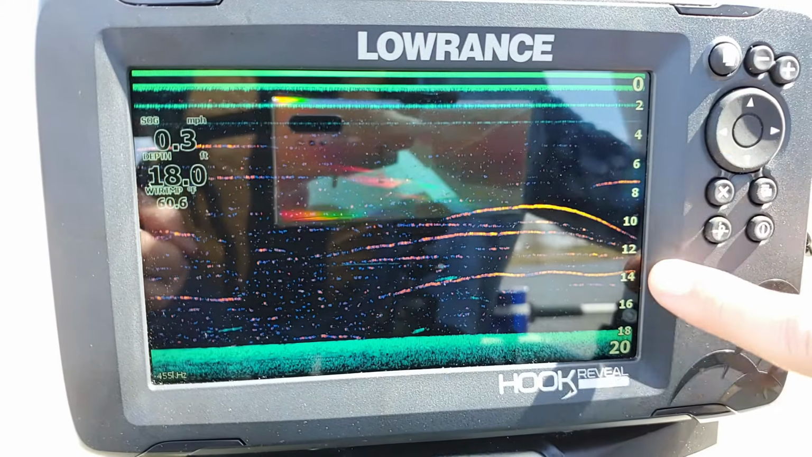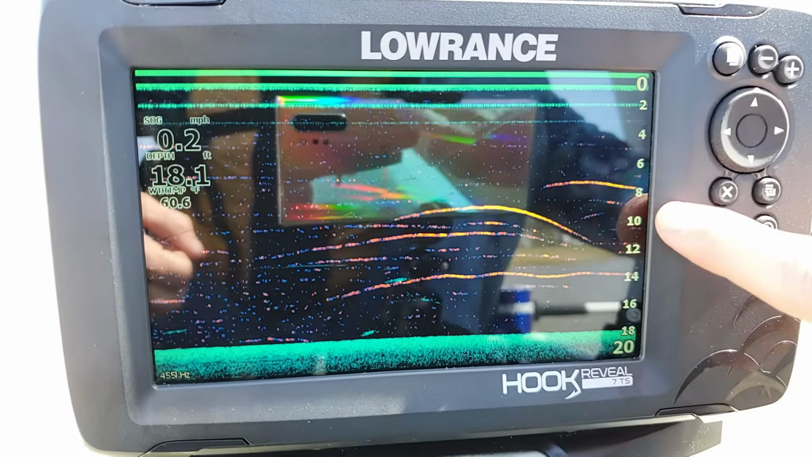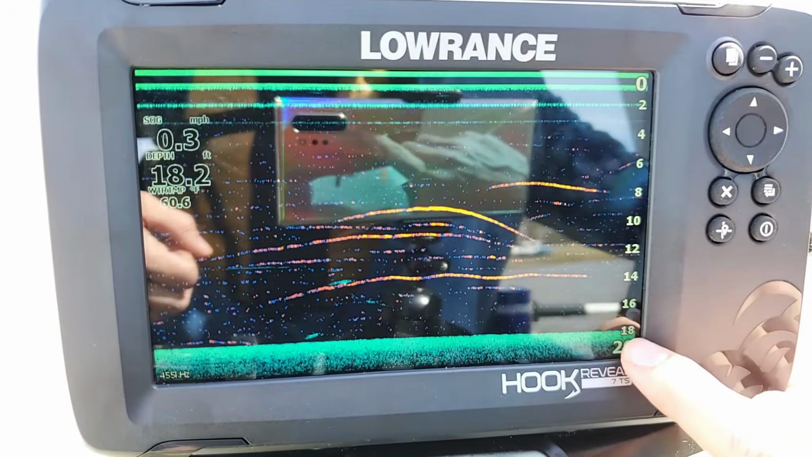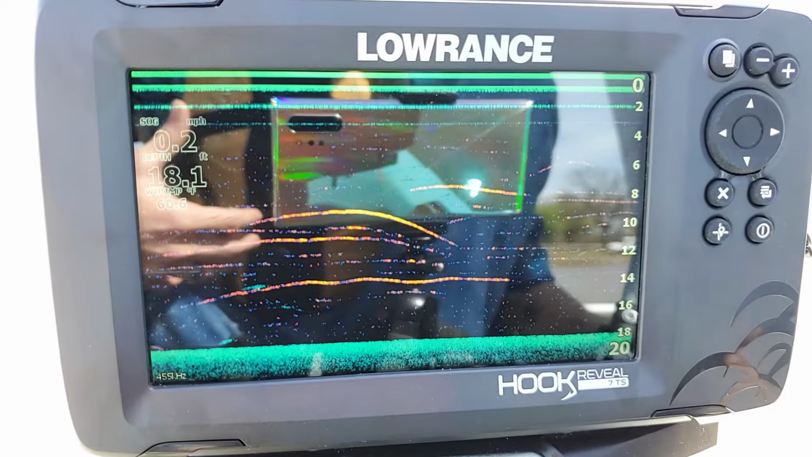But as you see, you have the scale here, which is a quick reference. We can see how this little fish line right here is showing up, and we know that it's right at 8 feet. We can see how this one right here is at 14, and we can quickly see how the bottom is at around 18 feet. So that's really all about what that does. It's just a nice little useful feature.